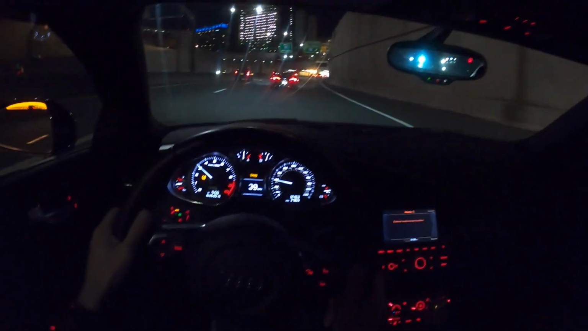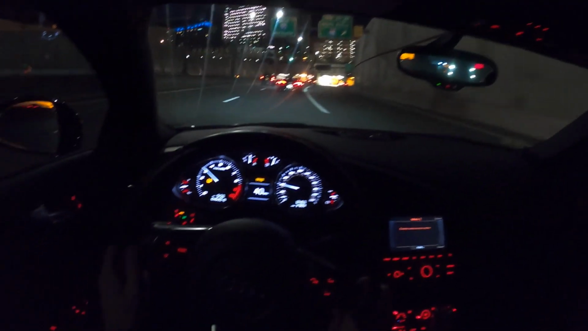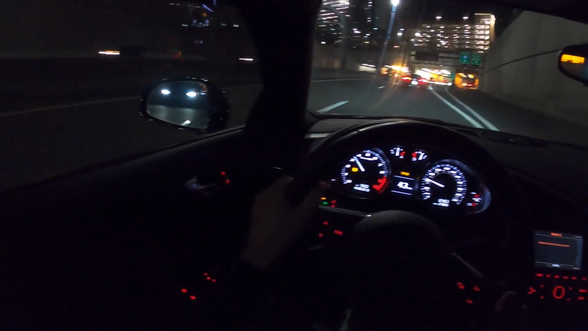Overall, I really like this car. This car makes me very happy. Big surprise, right?